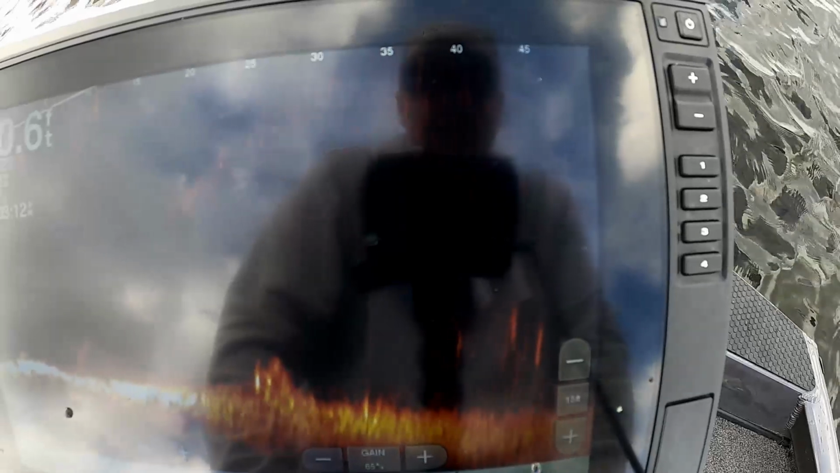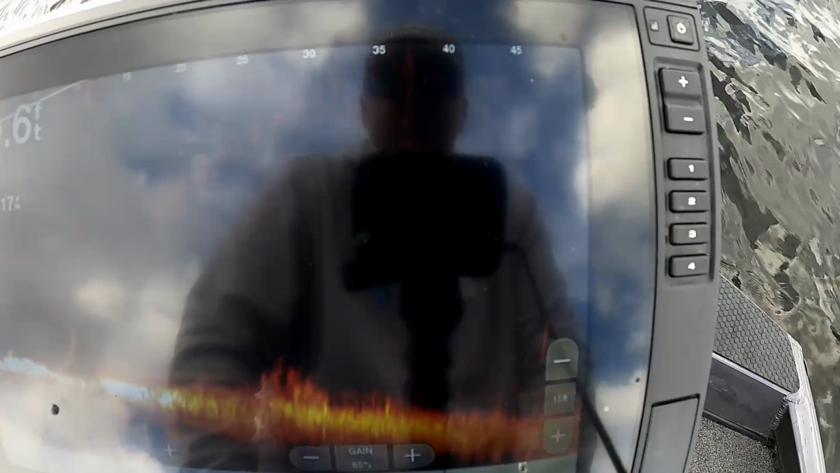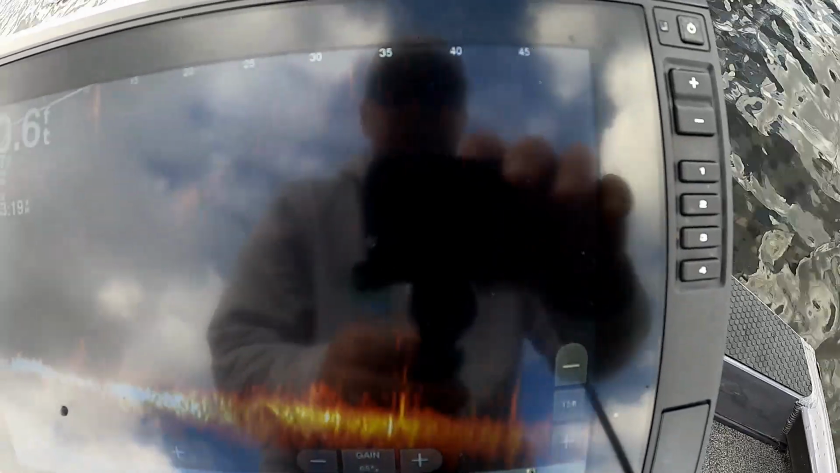That far out, I can't see my jig. I just have to throw it out there and guess that it sank down about the right depth. But hey, if that's what they want, that's what it takes. That's what you got to do sometimes.